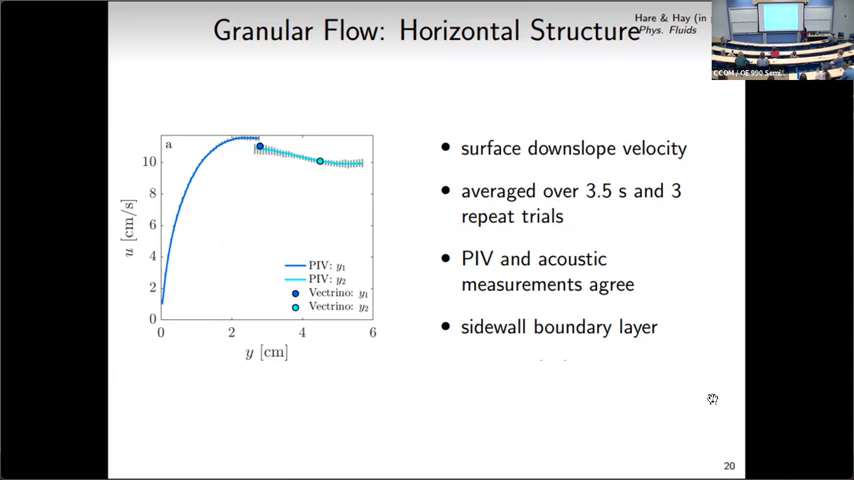So first off, it's very nice to see the PIV and acoustic measurements of surface velocity agree quite well. You're also seeing a sidewall boundary layer. That's not surprising. We know the sidewall will affect the flow of the grains, and you could see that from the movie. So there are much slower velocities right at the sidewall, even almost 1 centimeter a second, compared to about 10 centimeters a second more in the middle of the chute.